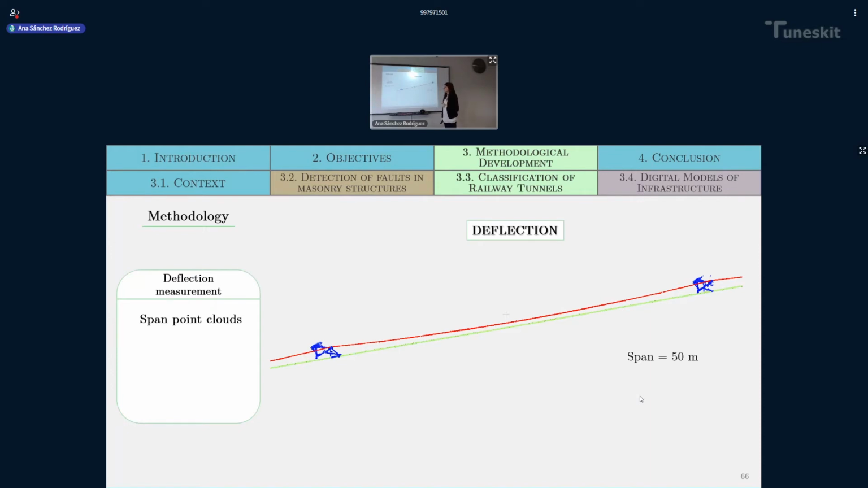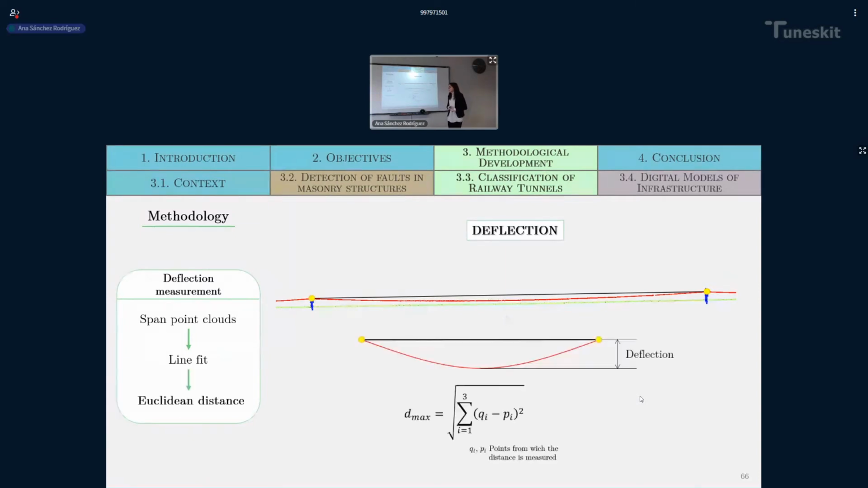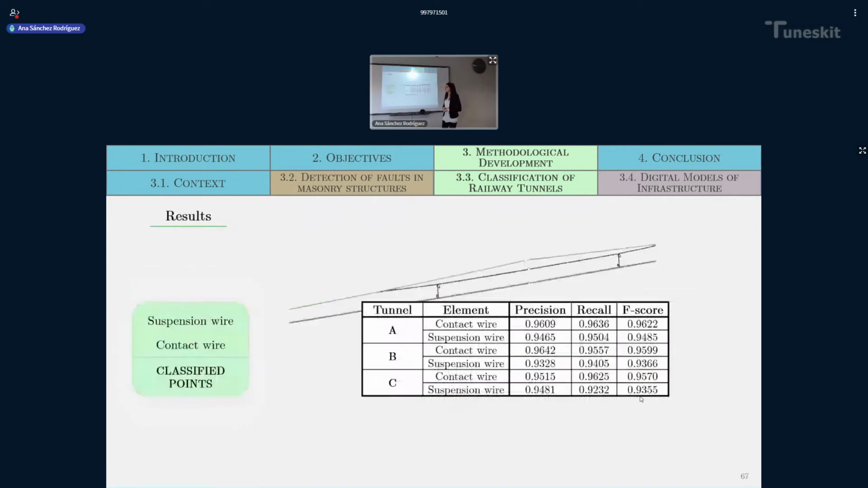Once I did this, the next step was to fit a line to the highest points in the span. After this, the deflection measure was directly computed by measuring the Euclidean distance between each point of the suspension wire and the fitted line. And with that, we obtained the results of the deflection measure.